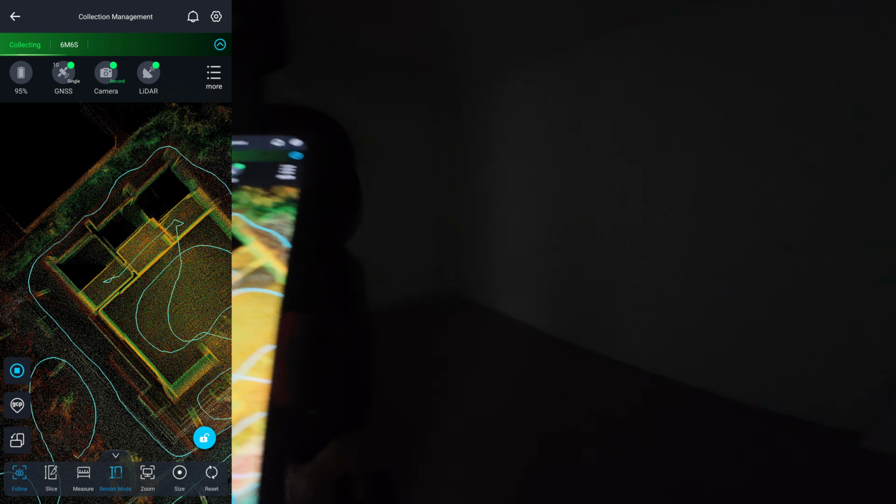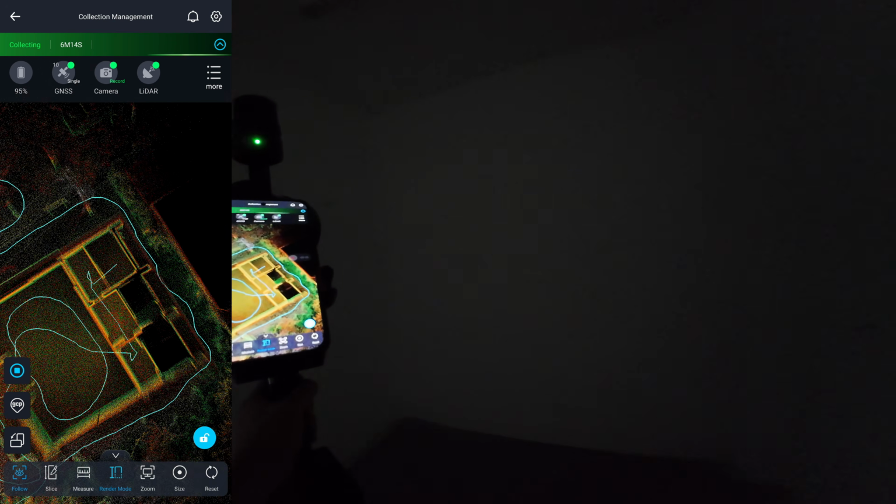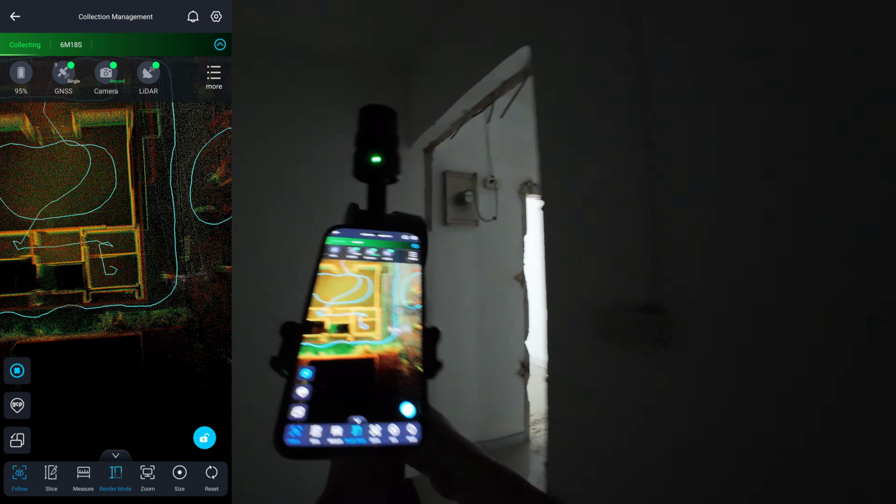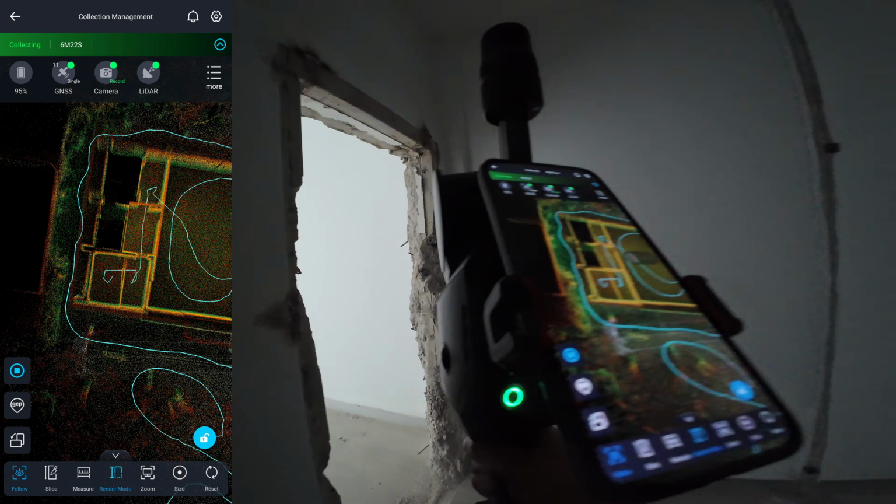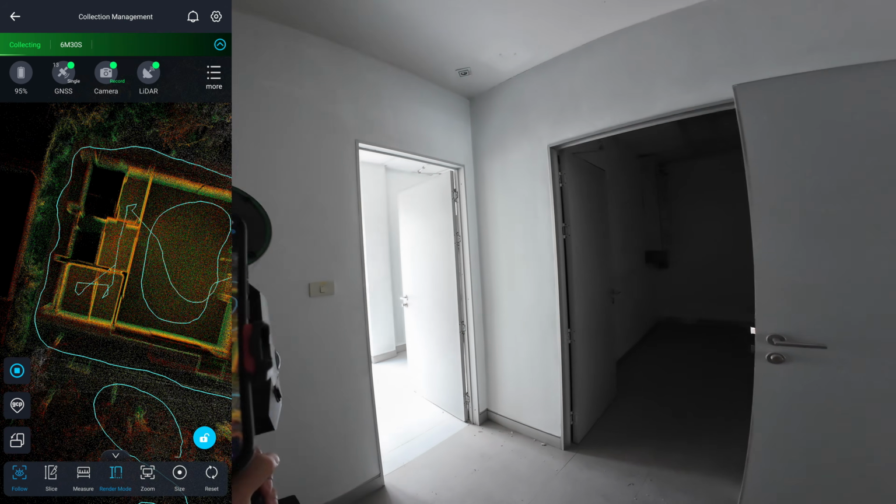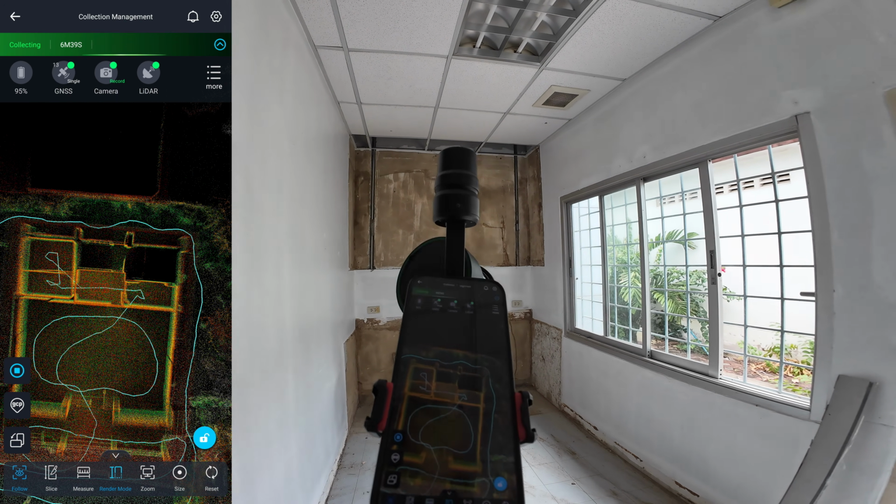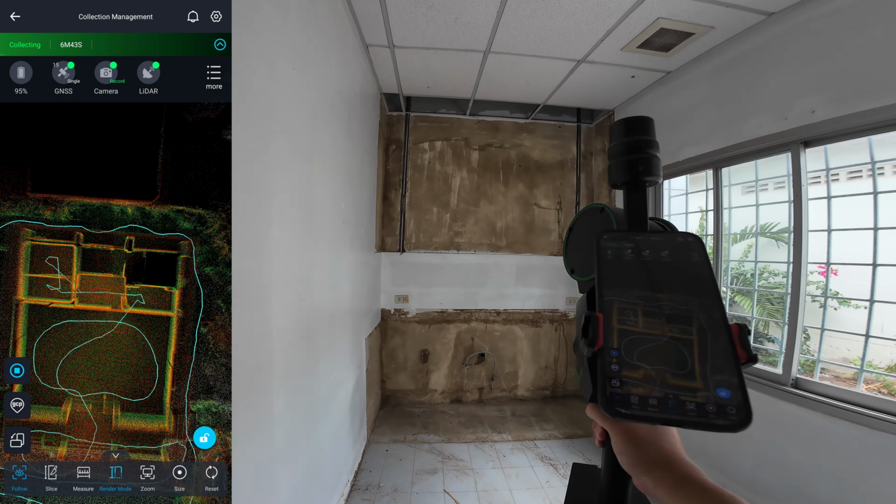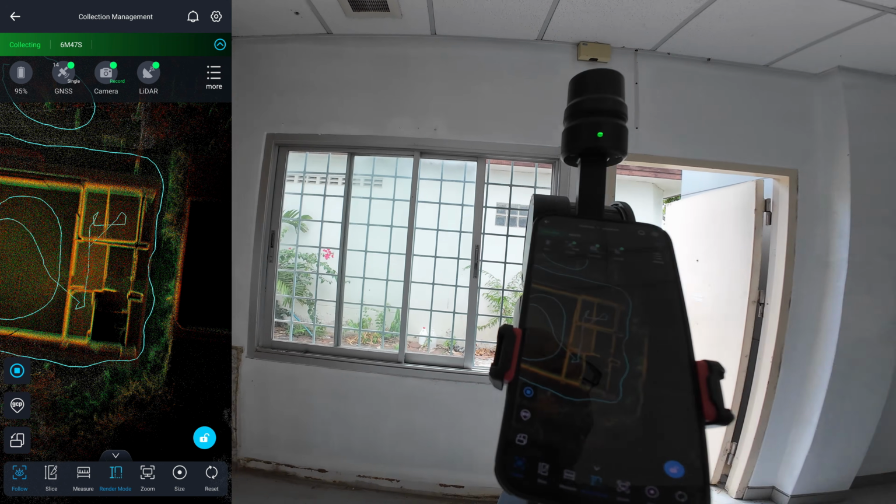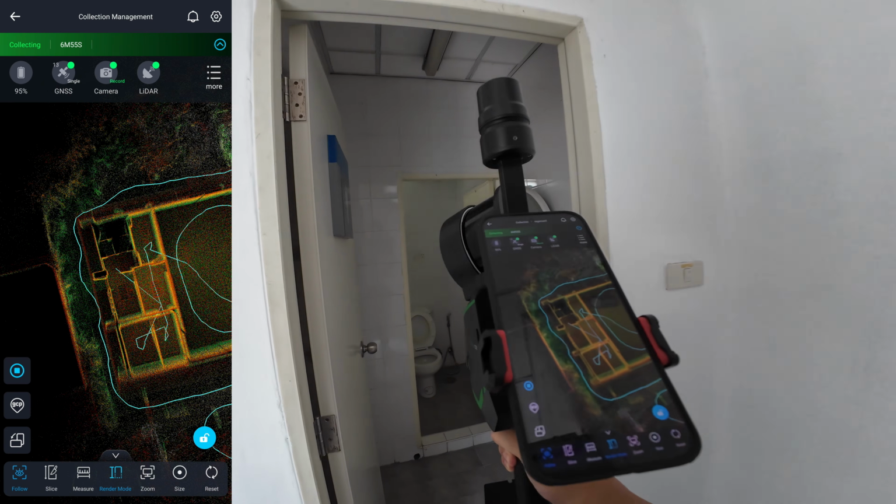This room is completely dark. The power's been cut and I forgot my flashlight. It doesn't affect the scan quality, but the point cloud colors in this area will all appear black. I have already scouted the area before starting the scan and made sure all the doors are opened. This is an important step. Always keep doors open before scanning.